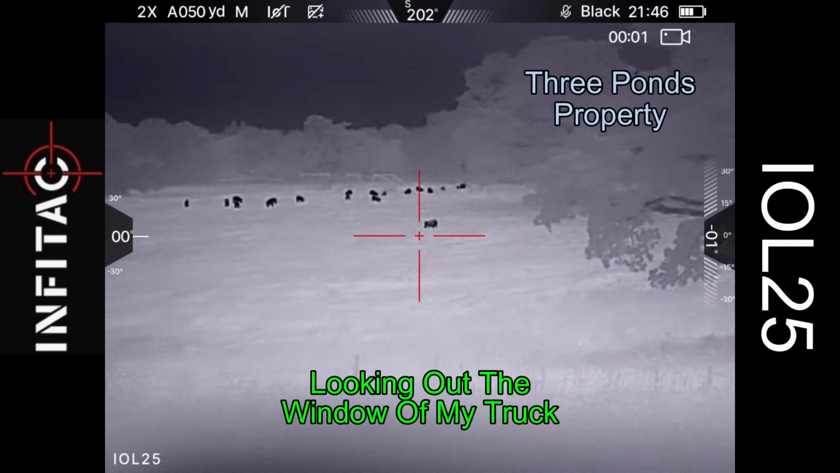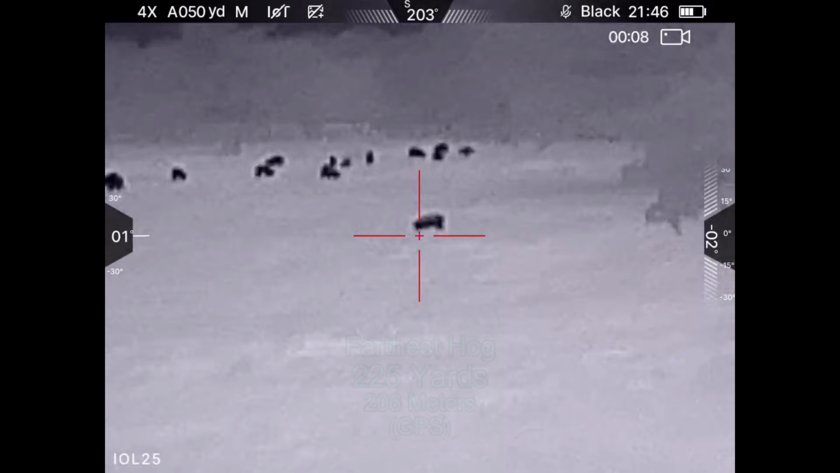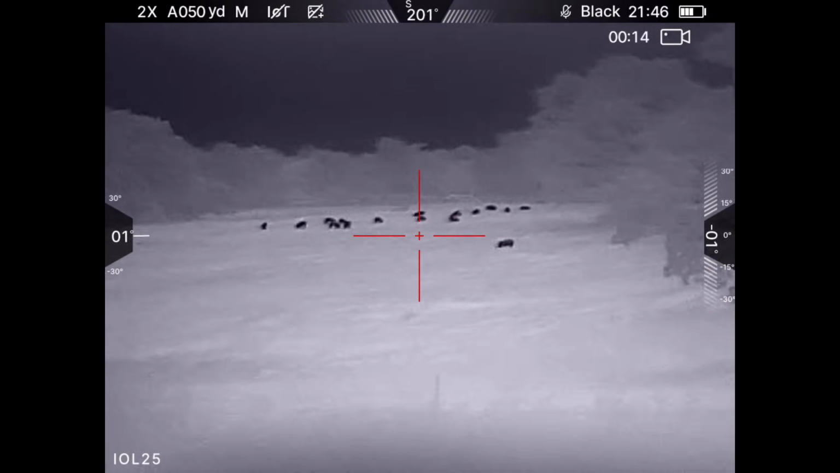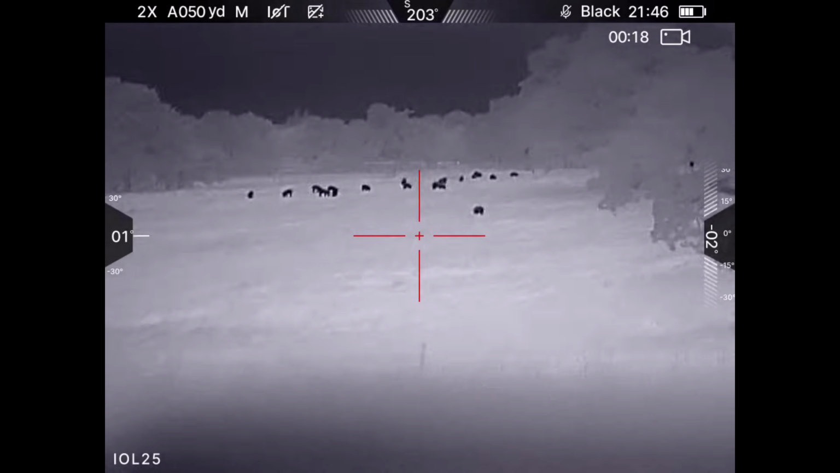My first glimpse of hogs with this sight came when I was on the property across the road from the property that we're looking at. The furthest hogs are out there at about 225 yards. I did make an attempt on the hogs. I had to leave this property, drive around to the other property, and by the time I got over there, they had spooked and had taken off.